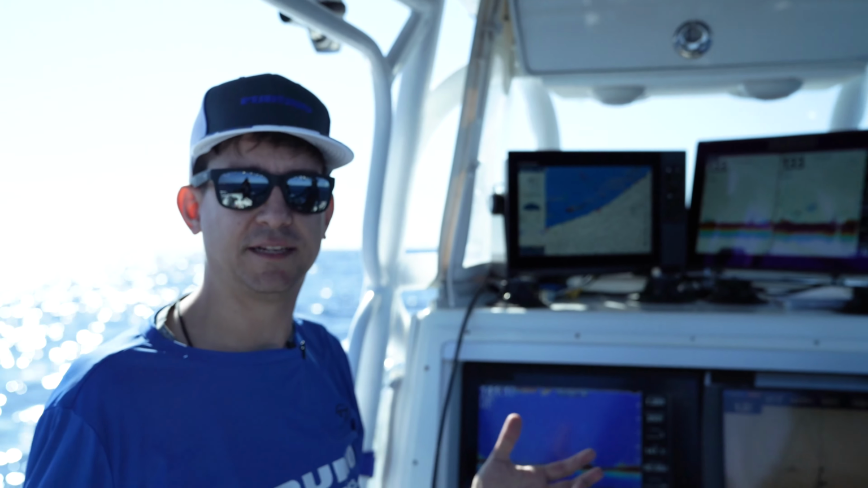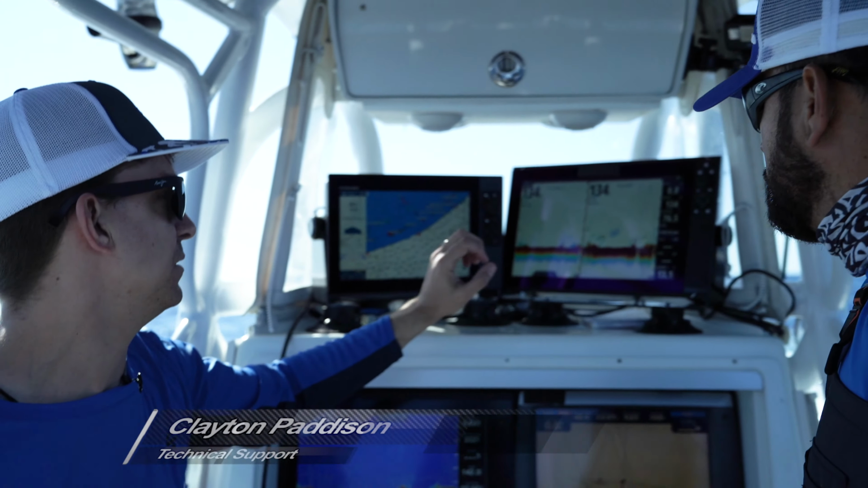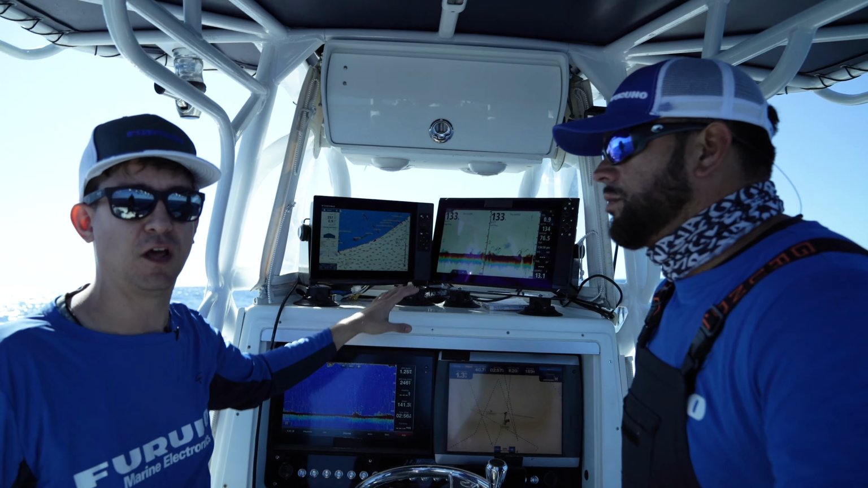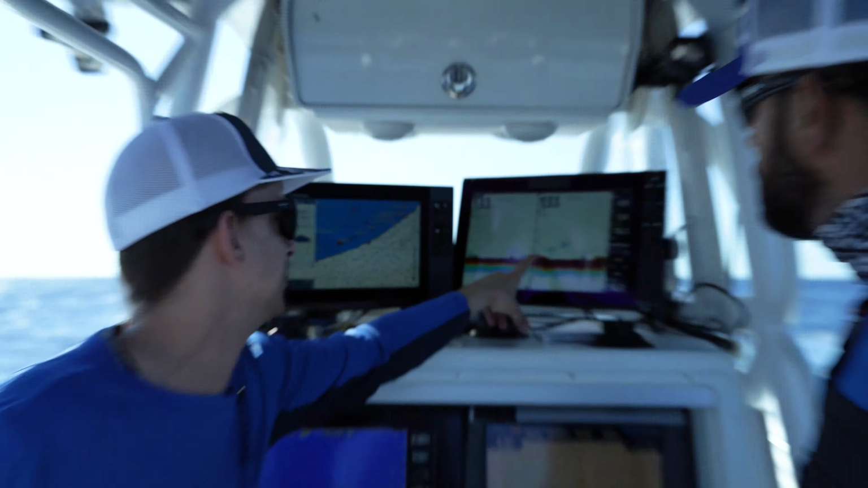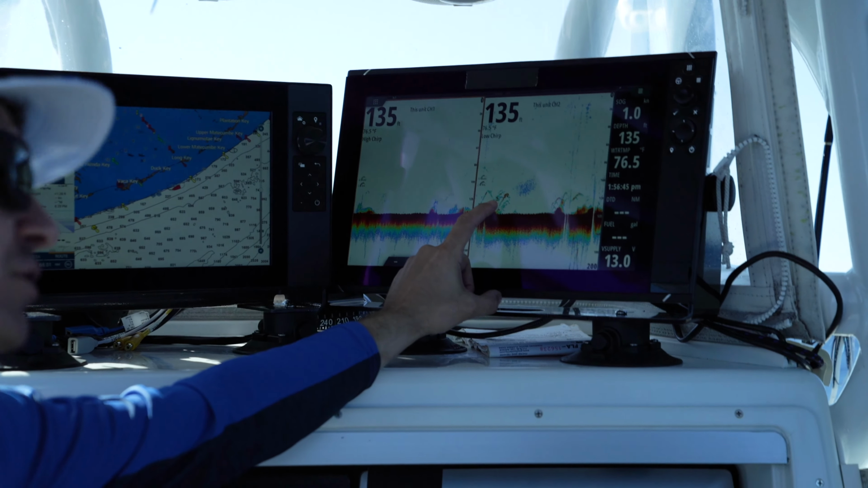So now we've moved back down into the 130, 140 range. This CHIRP Fish Finder is still working pretty flawlessly. We're getting some nice images on some structure here. And I think we're getting a couple of good schools of fish going around in here.